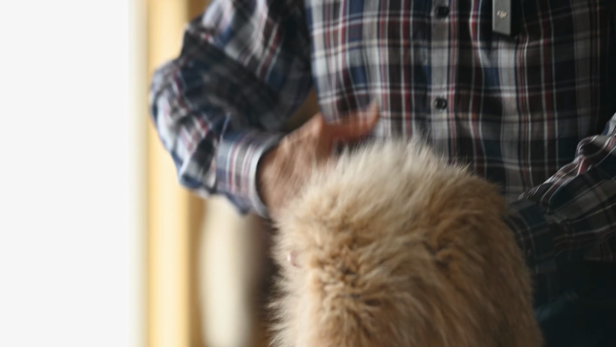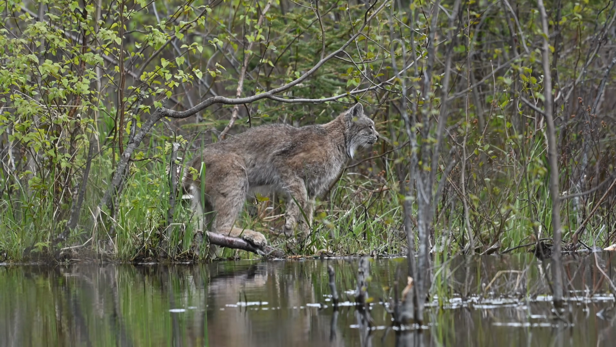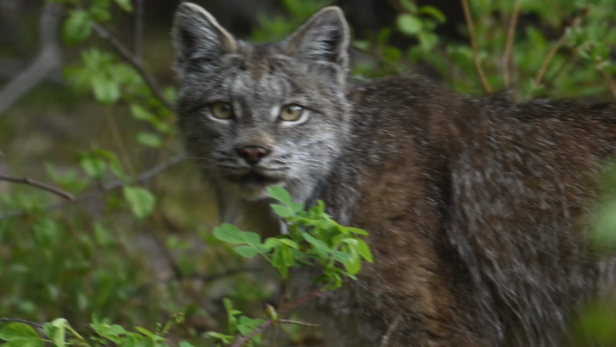I've trapped for years, and you'll pick up on these things on where they like to travel. They love to run edges of lakes because it's usually dense there, and it's a good place, a lot of cover for snowshoe hares. They're very secretive animals. You don't see them too often.